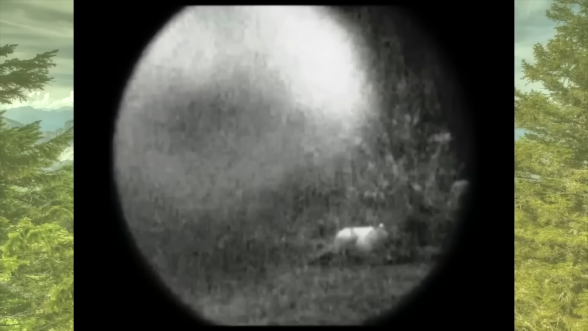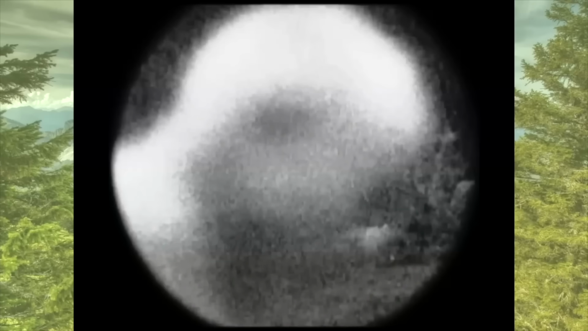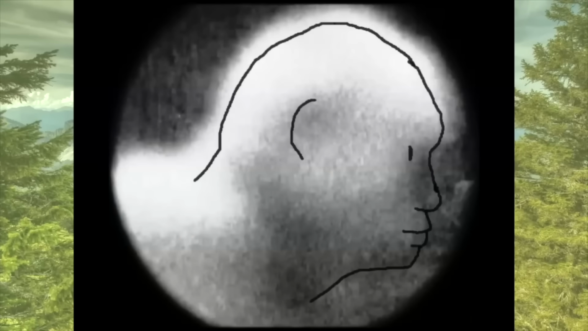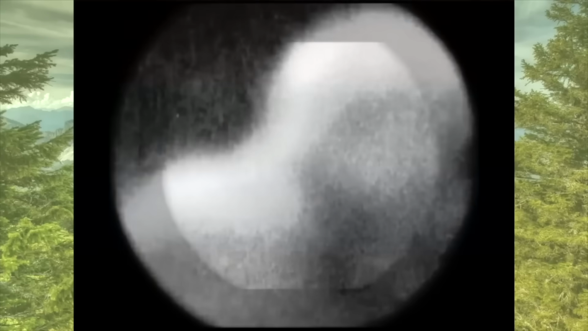In the recording, a tall, black figure emerges within the glowing scope. It moves upright, steady, its outline clear against the brush. Larry later compared the camera angle to his own height and estimated the figure to stand nearly 6 foot 10 inches. Larry explains that trail cameras and infrared beams often drive them away.